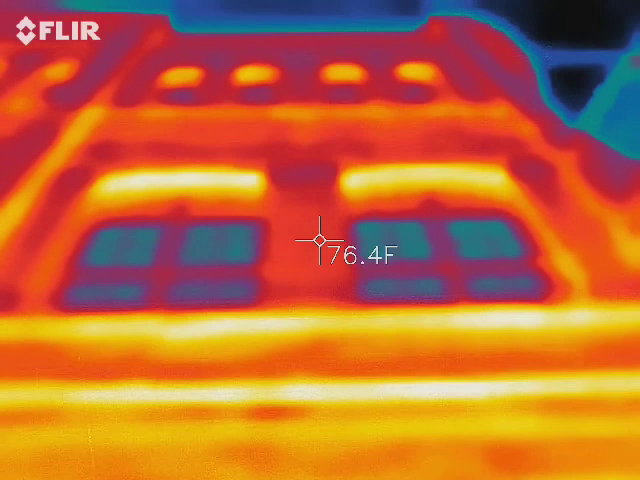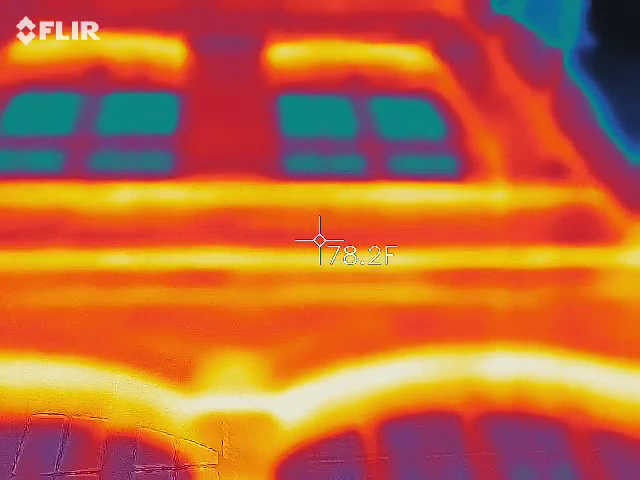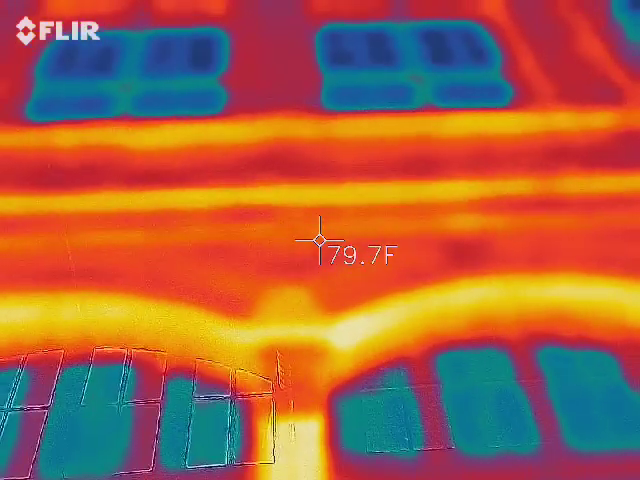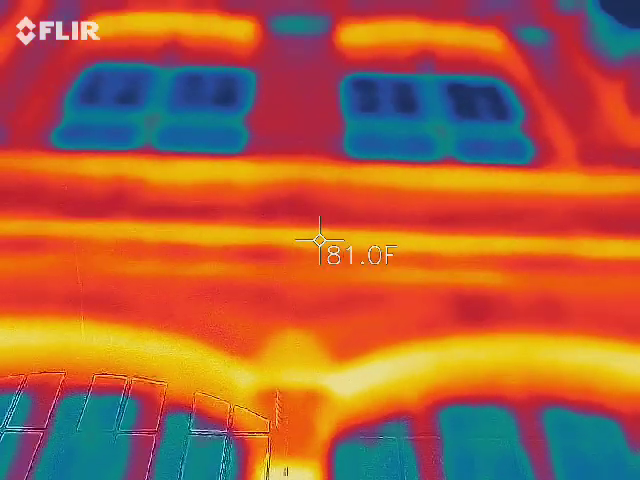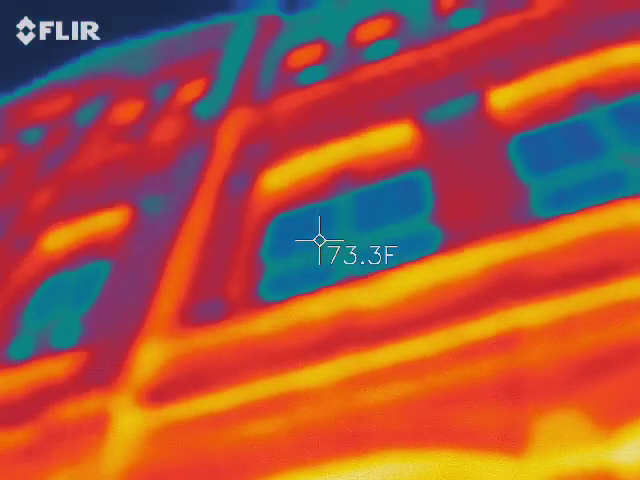Look what's on my screen. Wow. And now, well, they went like that. They went black for a second. It's going to, like I said, whatever's inside that screen.